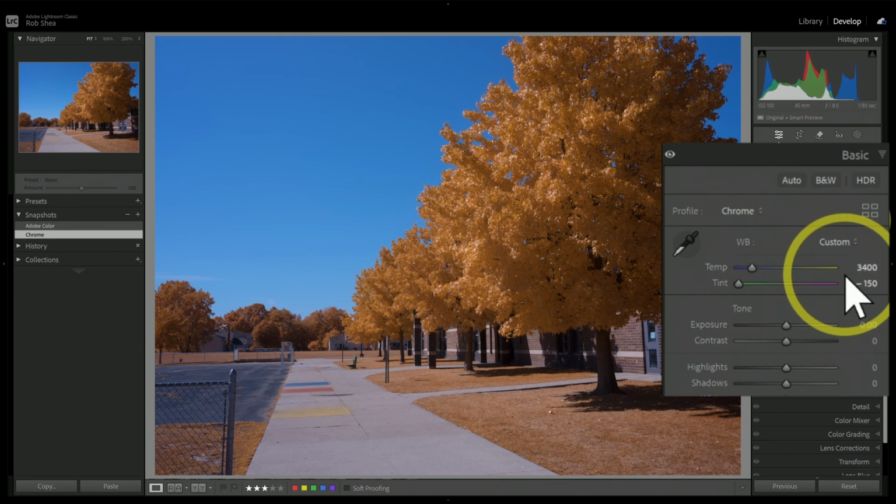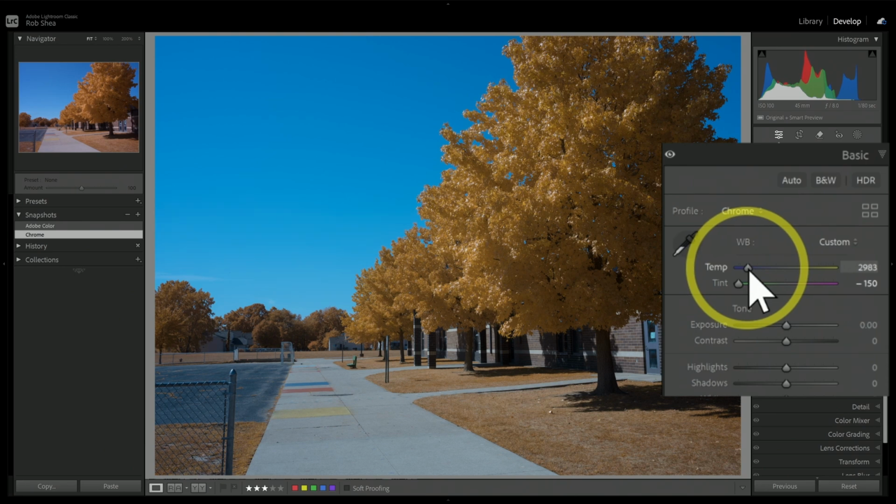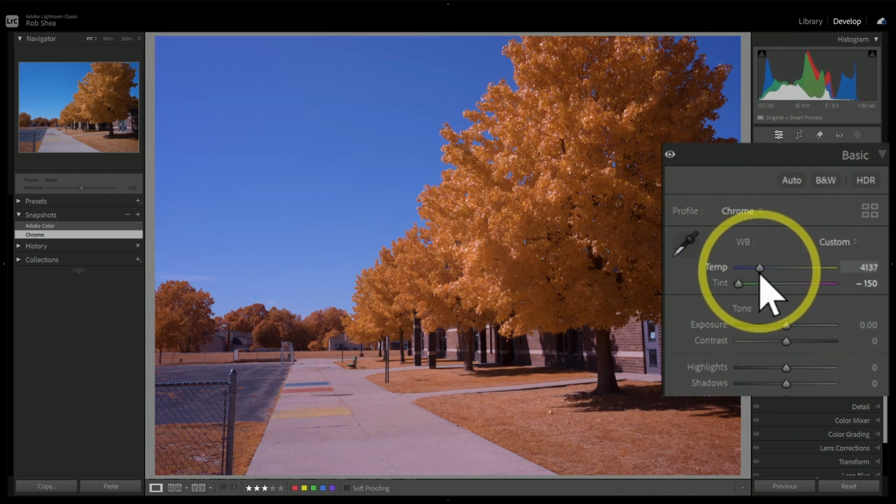Once I apply this filter and set a white balance, you can see that the white balance is now 3400. This is much more manageable. So if I wanted to make adjustments to the white balance, a little cooler or a little warmer, now I would have the flexibility to do that because of the Chrome Profile Pack.